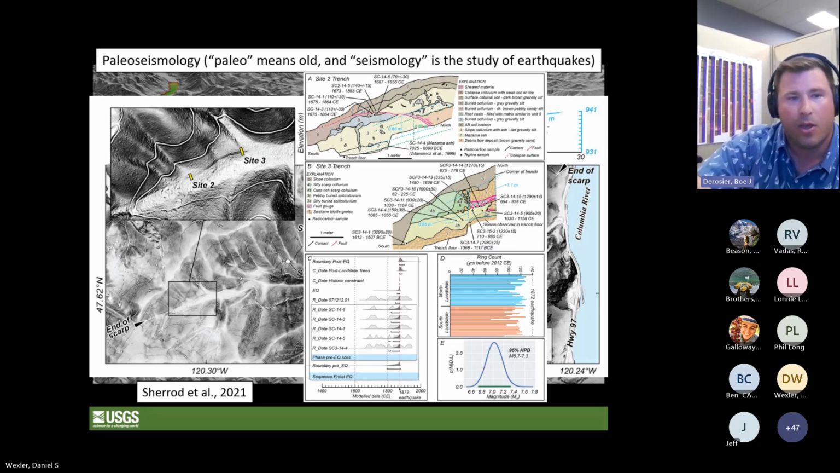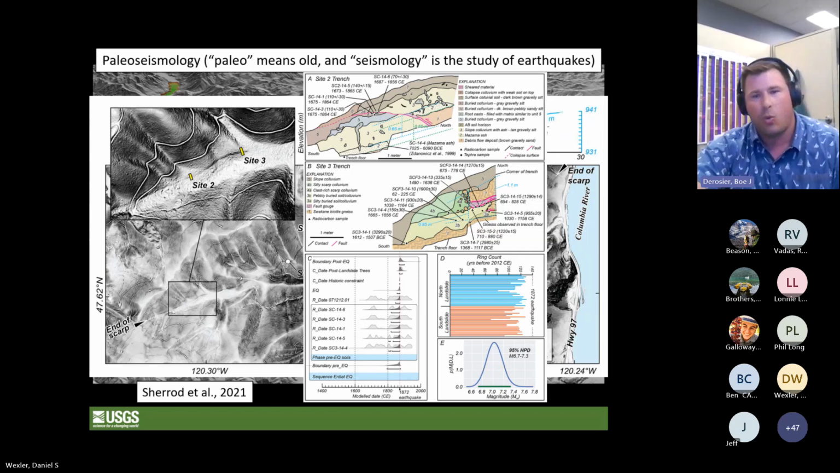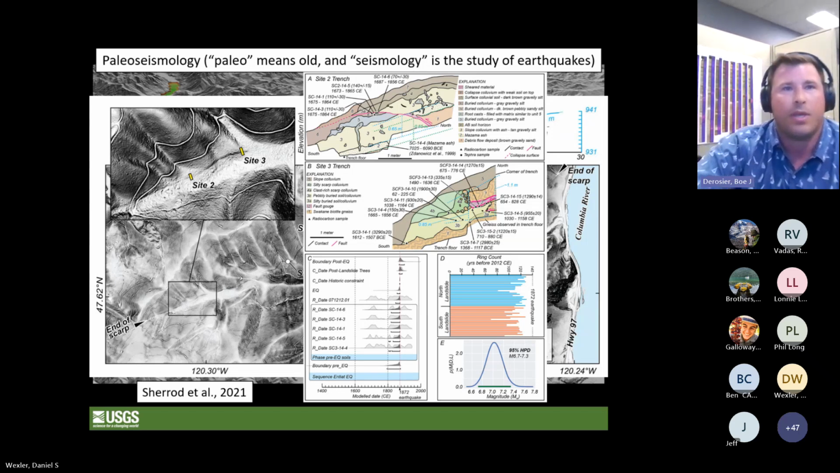Our colleagues used trenching methods to date this offset using C14, and maybe some tree dendrochronology on this survey, maybe not. So we're seeing deformation from this 1872 event.